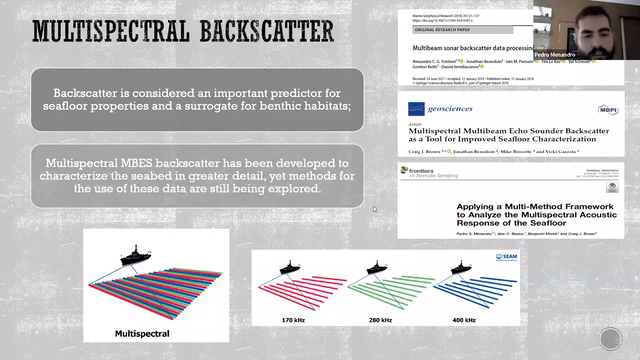So here is just an illustrative scheme showing the multispectral acquisition. It's actually alternated pings, each ping with one frequency, and then you can process and filter by frequency. And I put in some papers to show that, for example, this first paper, multibeam sonar backscatter data processing, is from 2018. So it's really a new research topic.